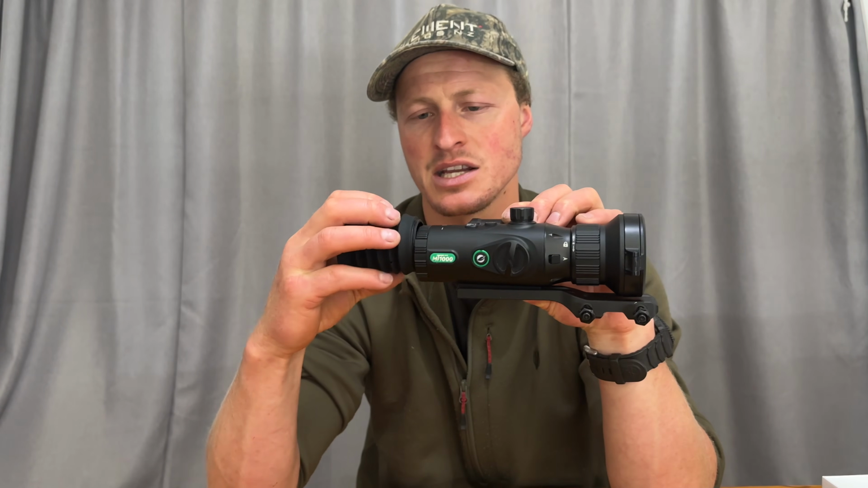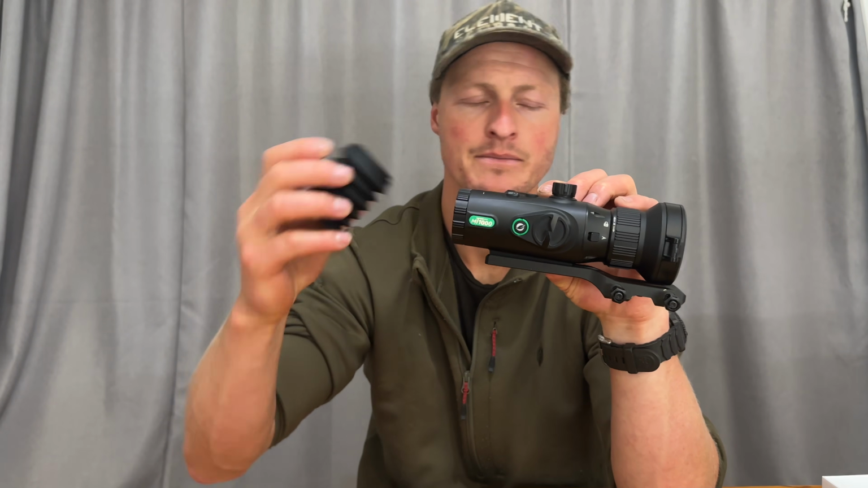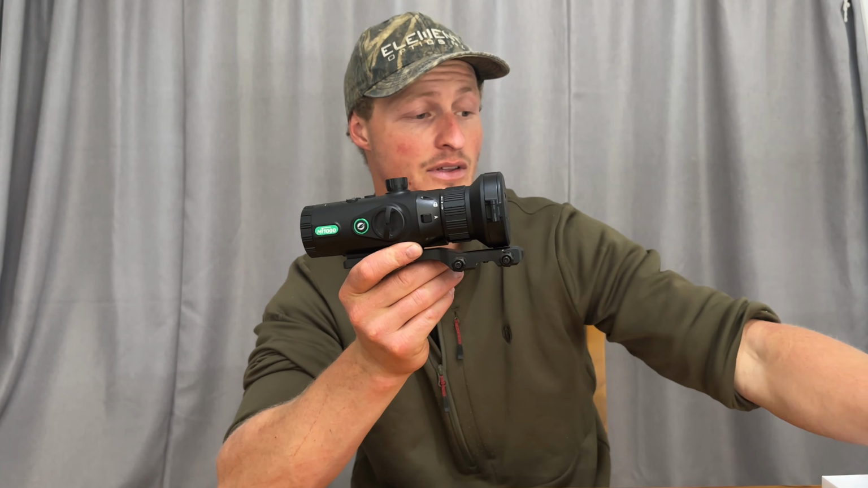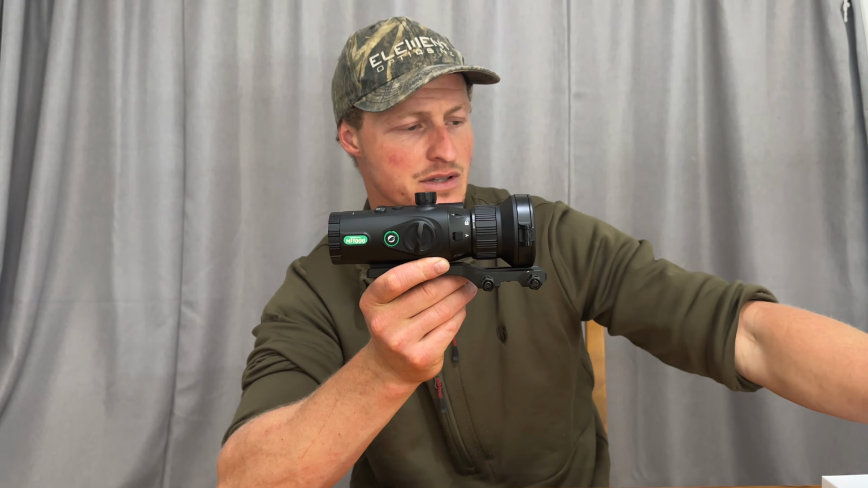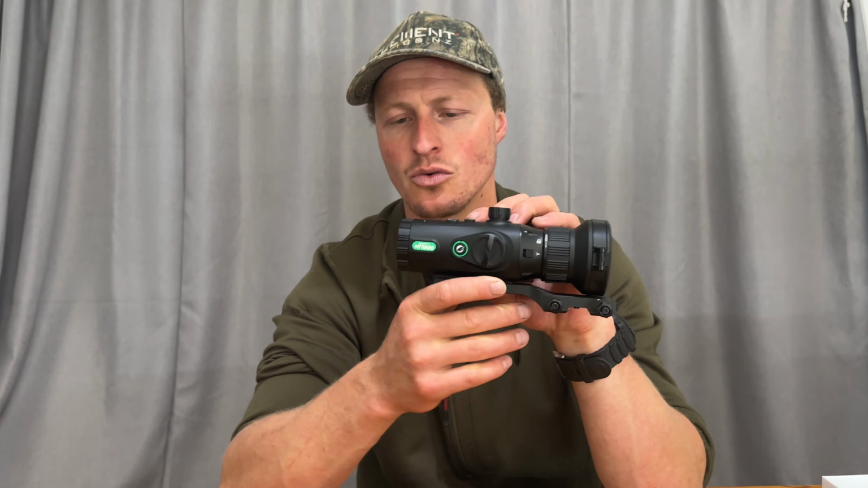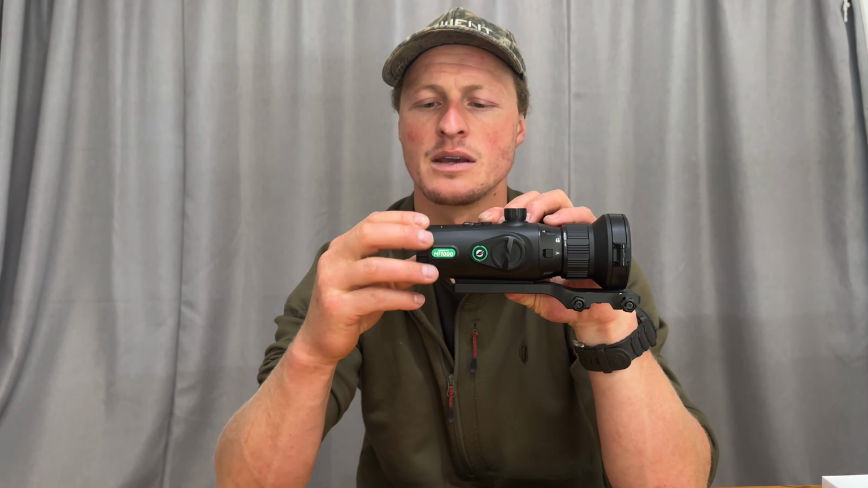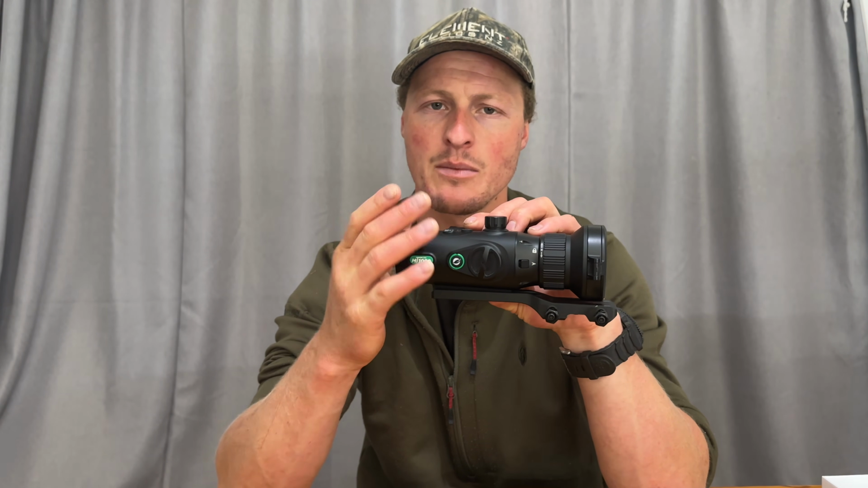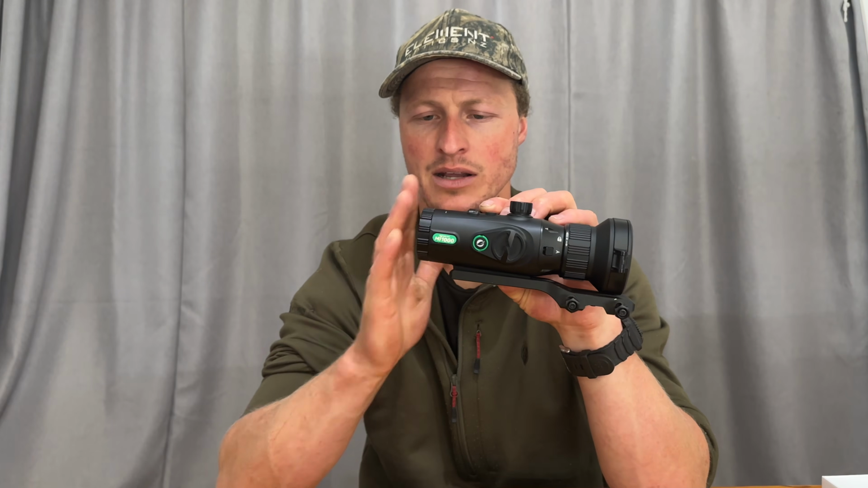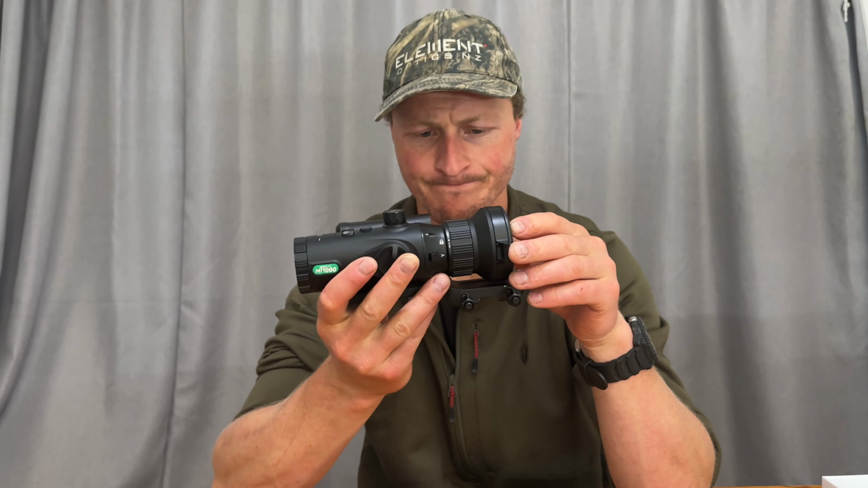It does come with attachments, so there is a thread here in the back which you can thread on these type of attachments here. I didn't actually use them, but it's nice to have those options, and these come with the unit. So it's nice to see different attachments coming with the unit already to suit different needs. But because of that thread in there, I figured it wouldn't be too hard to make a proper flip cap like this, for those people who wanted to operate it clean like this with those threads available.